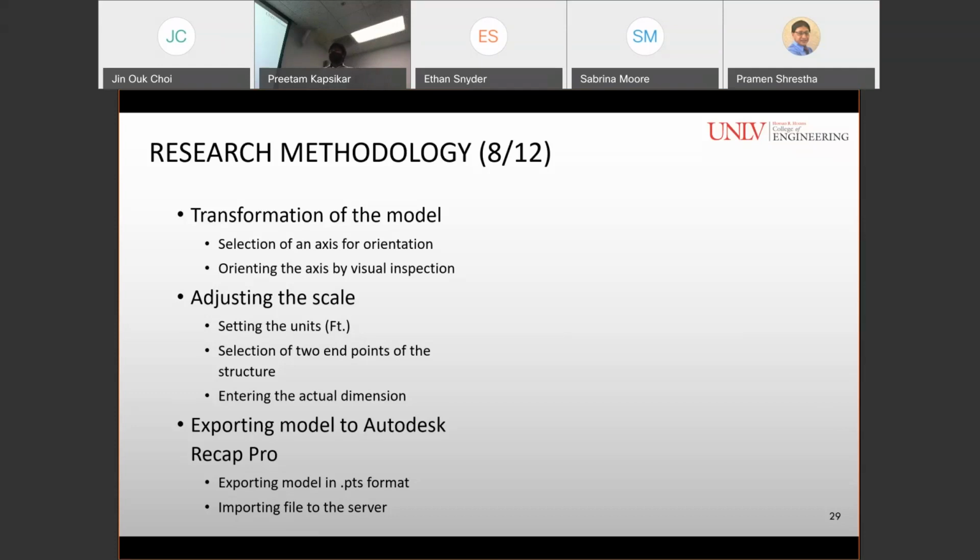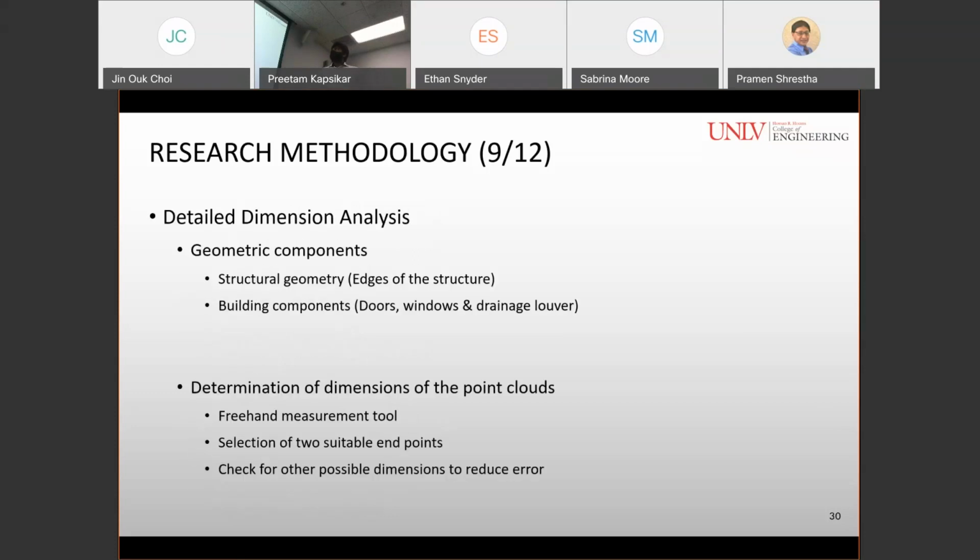This model was exported to Autodesk Recap Pro in PTS format, and it was imported to Recap Pro server for further analysis. So the detailed dimension analysis was conducted on structural geometry, that is edges of the structure, and building components such as doors, windows, and drainage louver.